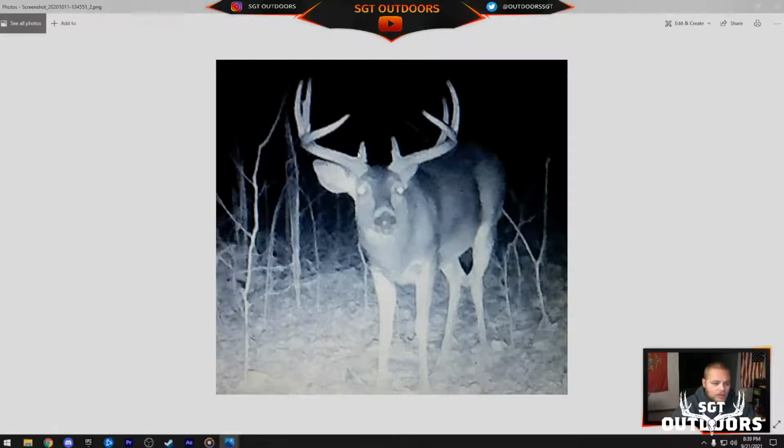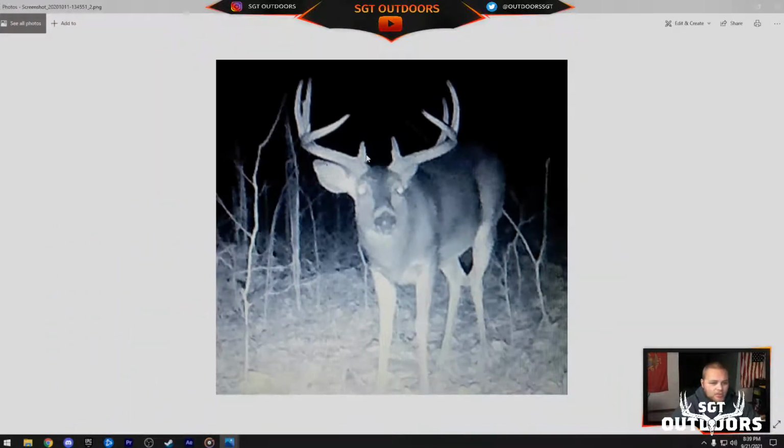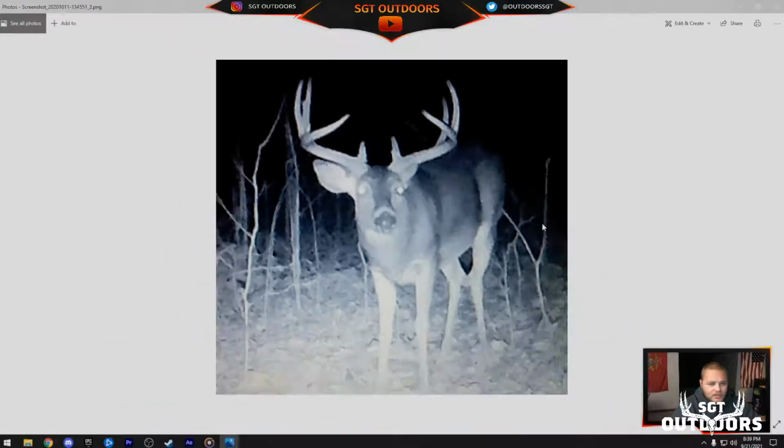Ooh, here's a good one. That's just a picture perfect buck. Looks like he might have a little kicker up there. Unbelievable size there. That buck looks mad. This might be an old photo. There's a lot of leaves on the ground already. That body is huge. Absolutely massive.